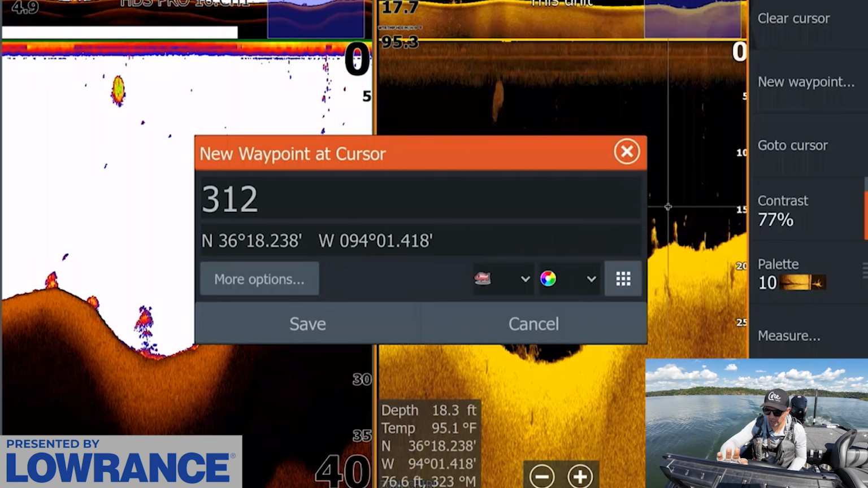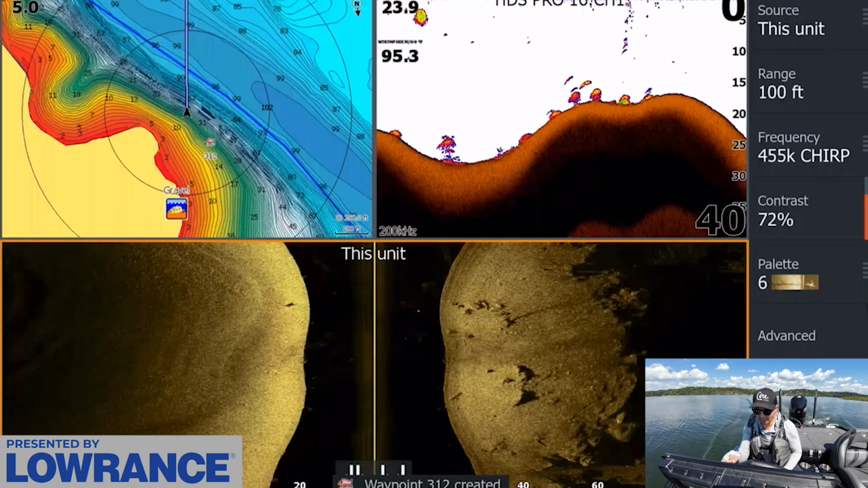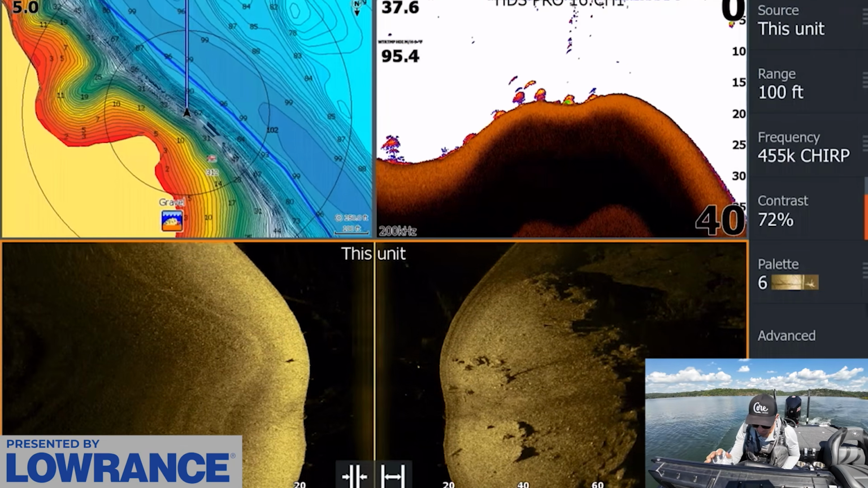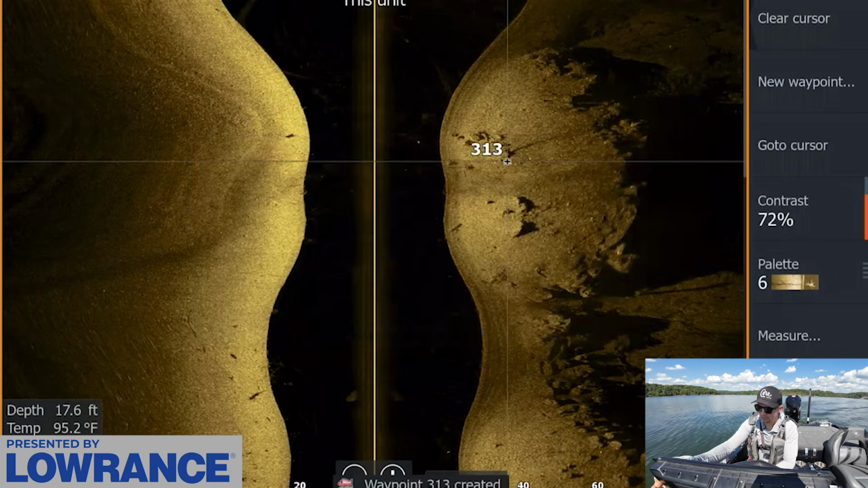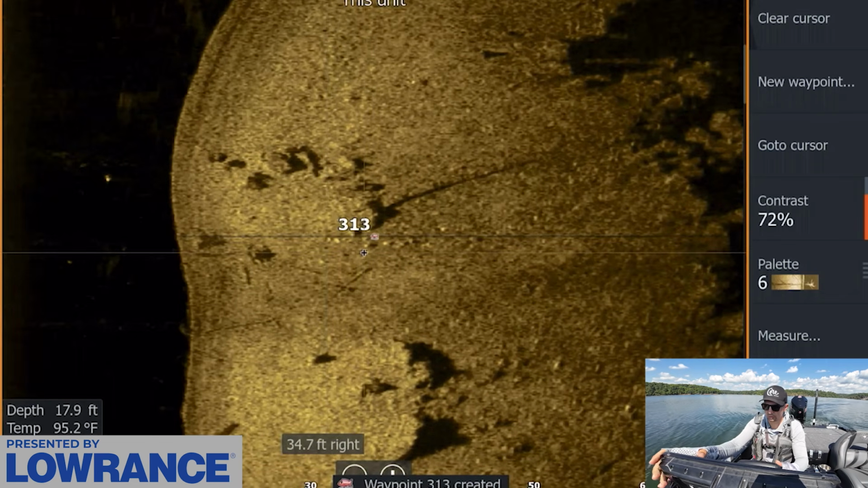So these fish are positioned on the edge of this drop around that break, right in here, all through here down that break. And it looks like there's quite a few of them. We can even see a few on the side scan right in through here and right in here. We'll mark a fish icon right there. There's a few smaller dots. You can see 1, 2, 3, 4 in through here.